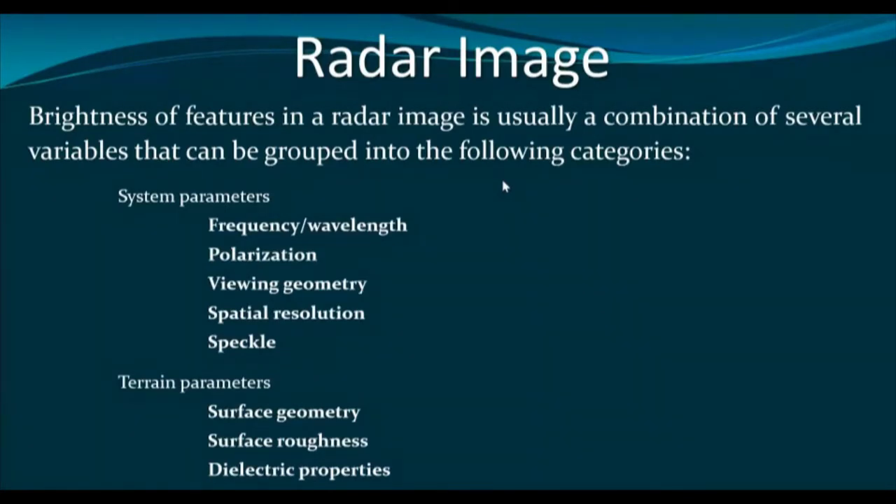We have to understand that there is a basic difference between radar and optical remote sensing. In case of optical remote sensing, the brightness of the pixel primarily depends on a single variable. This variable is actually the amount of light reflected back by the Earth surface feature.